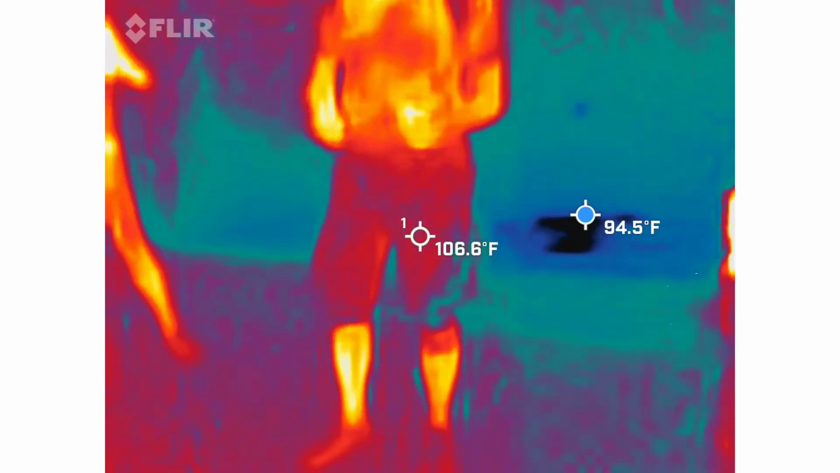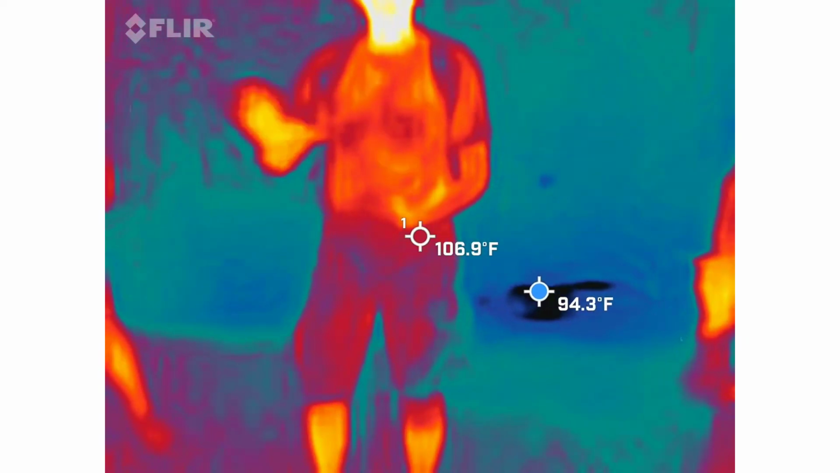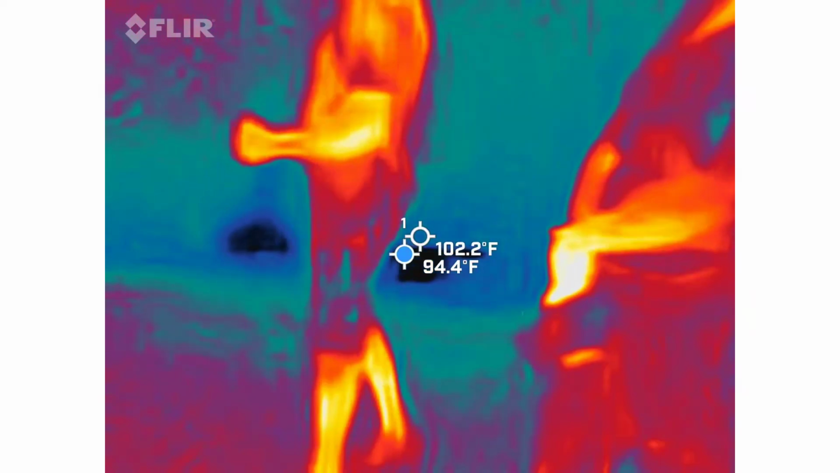So again, some of those spaces are going to be impossible for you to do that. Just try your best. Nice slow movements out of it. The slower you are, the better it's going to be, as far as all of us watching it. And as far as your camera, again, slowest movement possible.